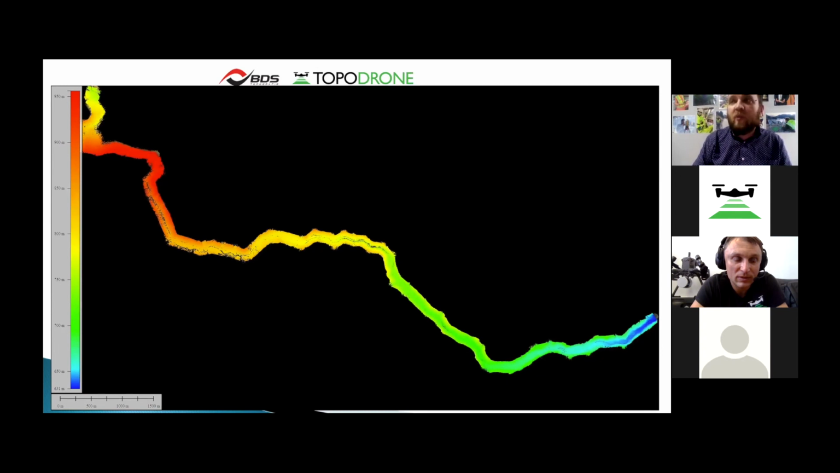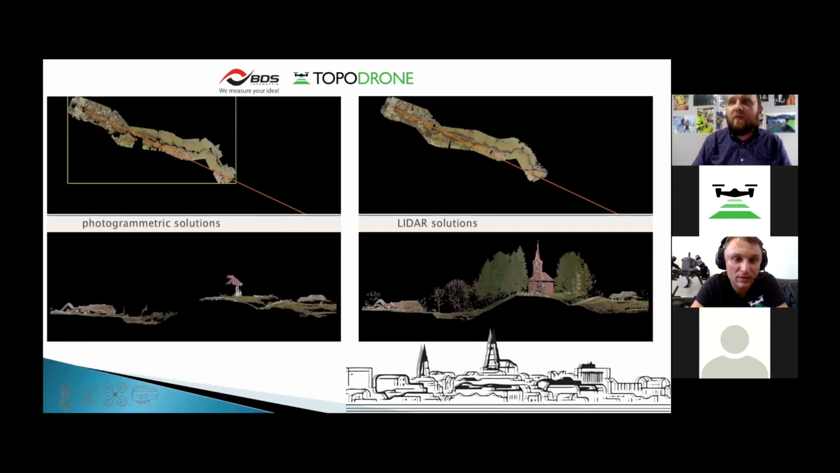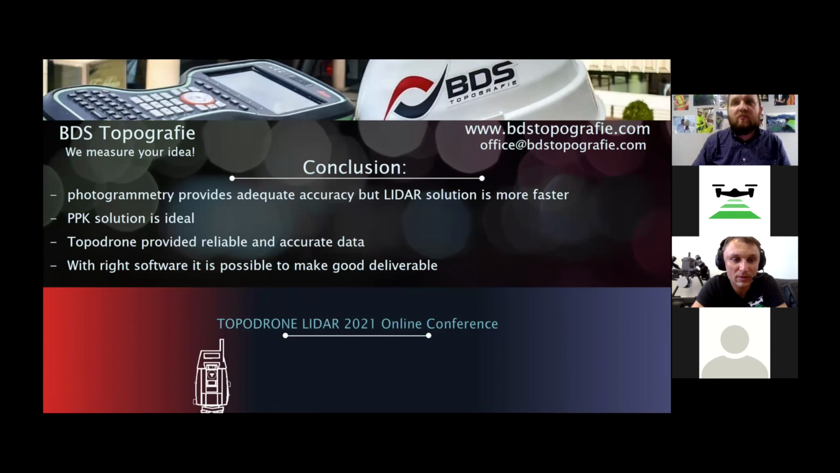Here is the point cloud. You see the difference of elevation, and because I also have a camera mounted on my drone, I have a little comparison between the point cloud generated by the drone, and on the right is the LiDAR point cloud. It's the same condition when I took this screenshot, and you see here very clearly the benefit of the LiDAR. My conclusion is you can use photogrammetry, but LiDAR is a game changer.